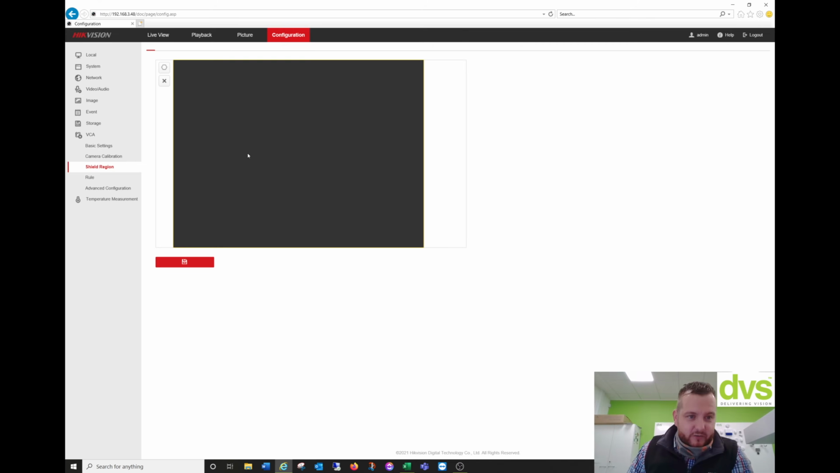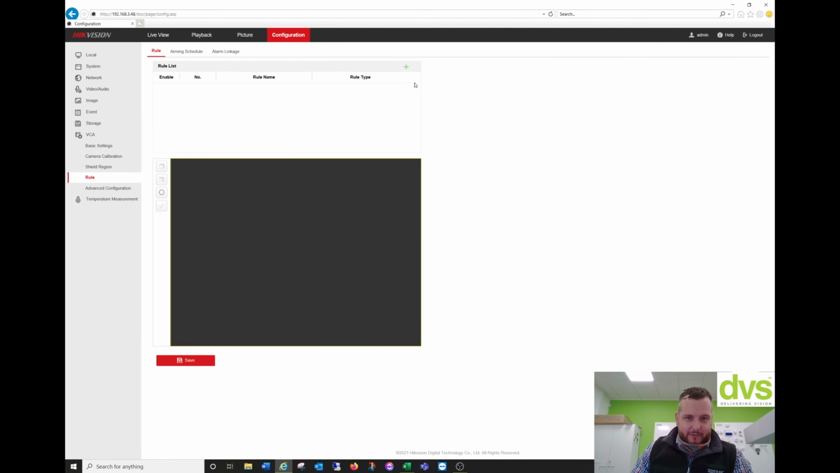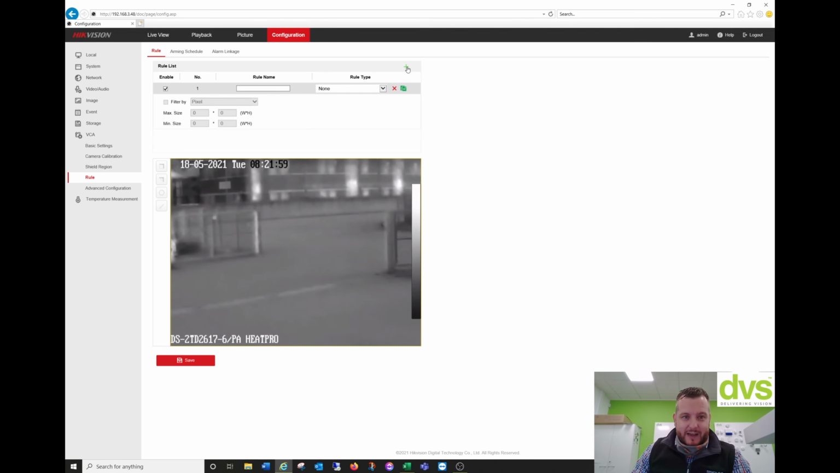Okay, so shield region, the same as the temperature measurement, we can put a shield region in there where the VCA engine will ignore any potential threats or perimeter protection breaches. Okay, so rule. We can have multiple rules, so I can just click add. So enable it. So we're going to click rule name, DVS gate. And line crossing, intrusion, entrance or exit.